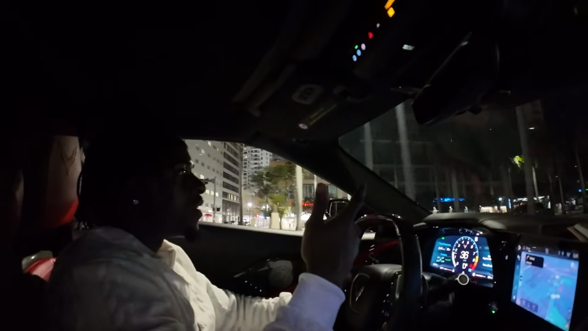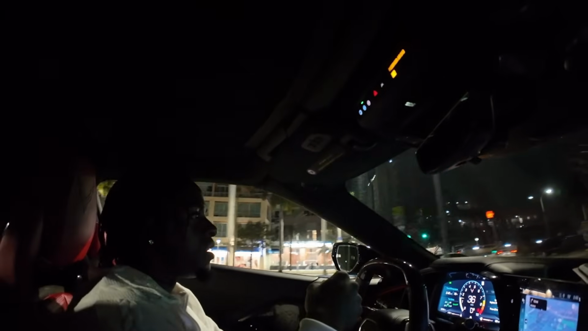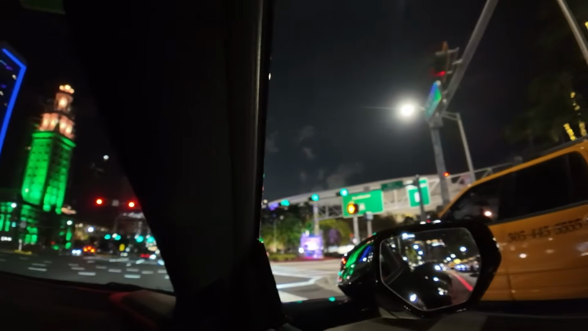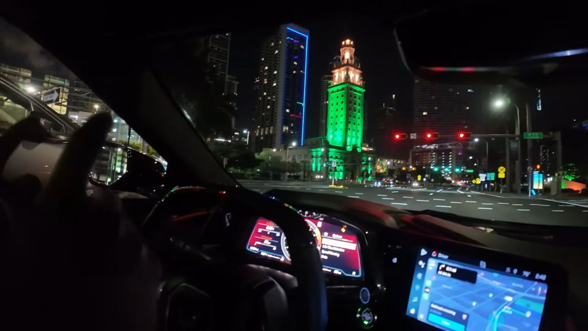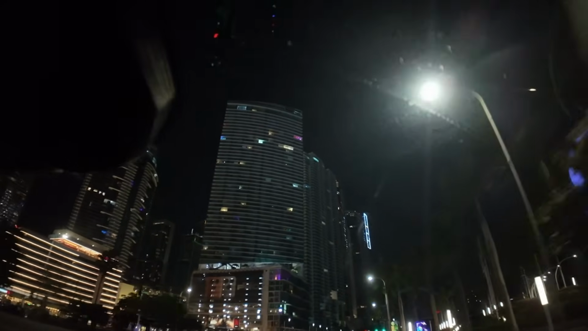So I believe they're over here though. Okay, they said security was trying to tell them they can't park, but they park literally right in front of the stadium, I believe. I don't know where they at, bro, but yo, bro, this Z06 is crazy, bro. Yo, you know what's crazy? I'm the reason why a lot of people is buying Z06, bro. Where they at, bro?